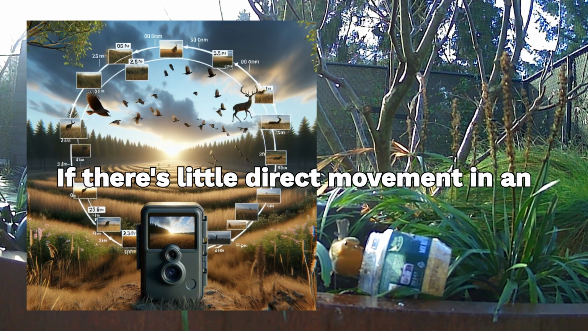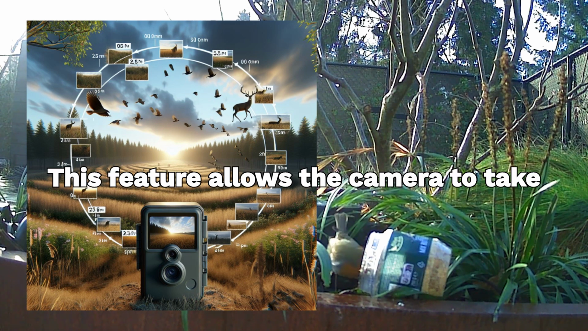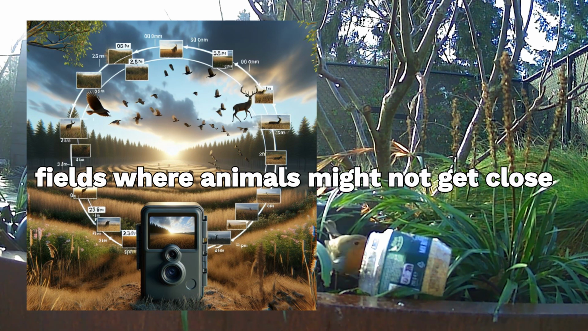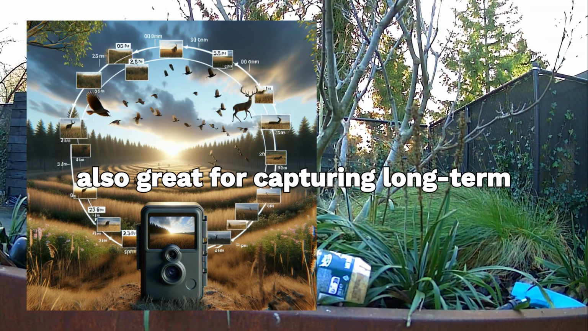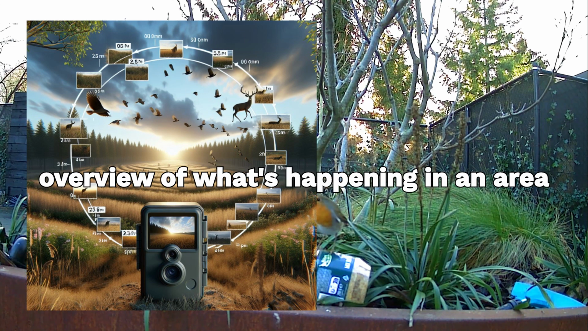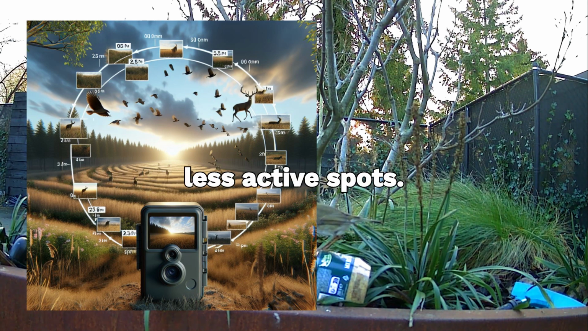If there's little direct movement in an area, it doesn't mean nothing is happening. This is where the time-lapse function on your camera becomes valuable. This feature allows the camera to take photos or videos at set intervals, regardless of whether there's motion. It's ideal for observing open areas like fields where animals might not get close enough to trigger the motion sensor. It's also great for capturing long-term activity, such as sunrise and sunset sequences or animals passing in the distance. Time-lapse gives you a complete overview of what's happening in an area without relying solely on motion detection. It's a fantastic tool for ensuring you don't miss anything, even in less active spots.